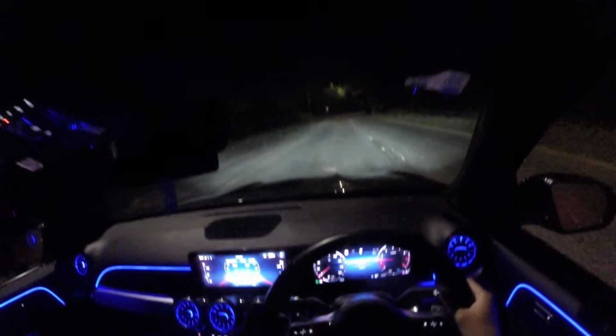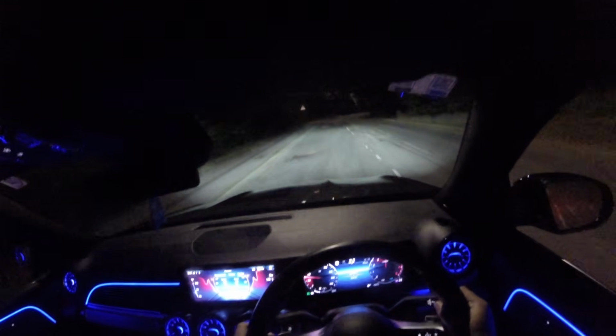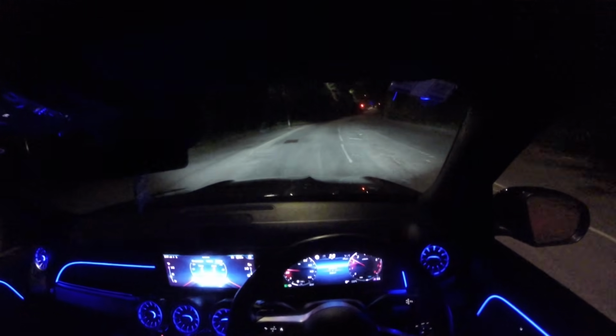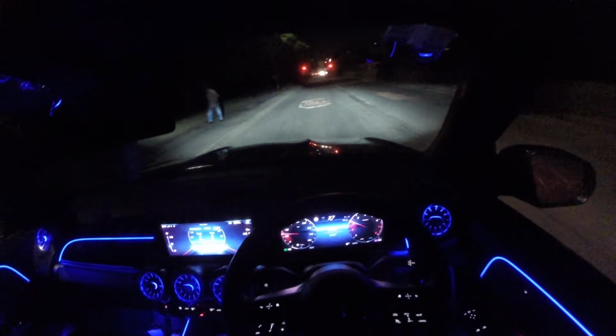Note 230. Oi, oi, oi. Sounds sick though. You get the electric noise of the hybrid, and then you get the turbo whooshing. And you have the engine roaring as well. Sounds pretty damn good.